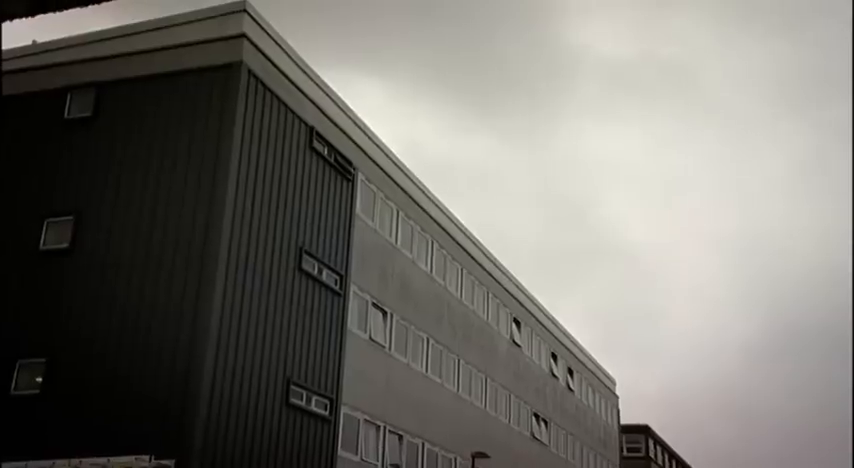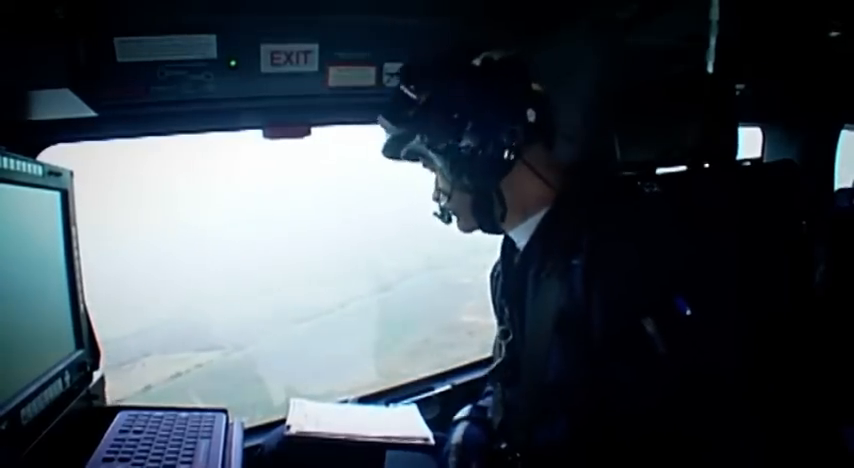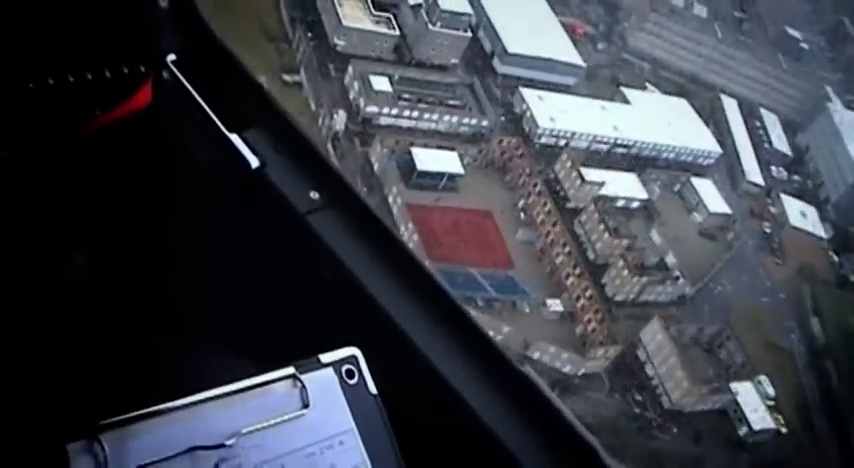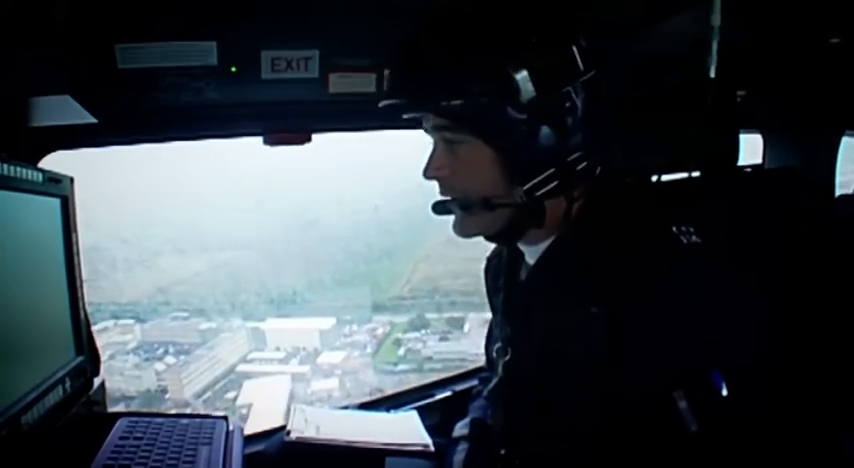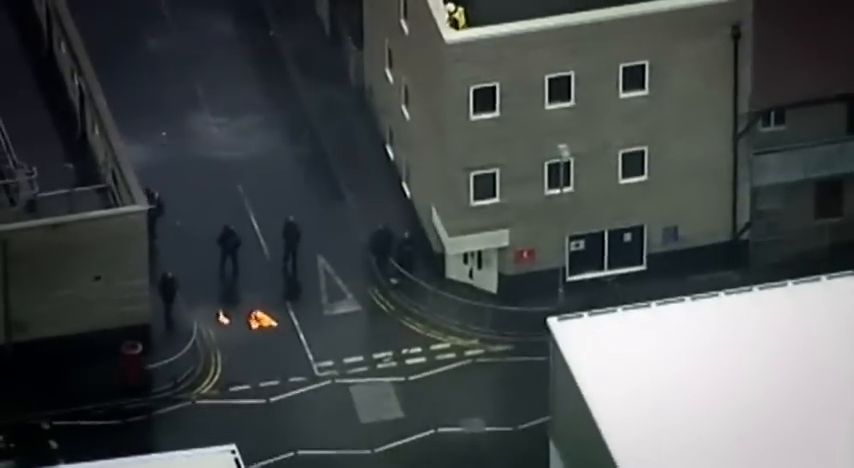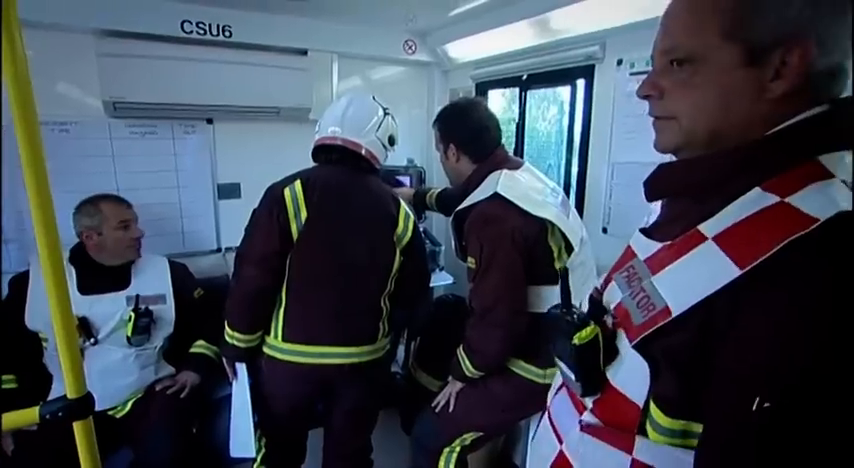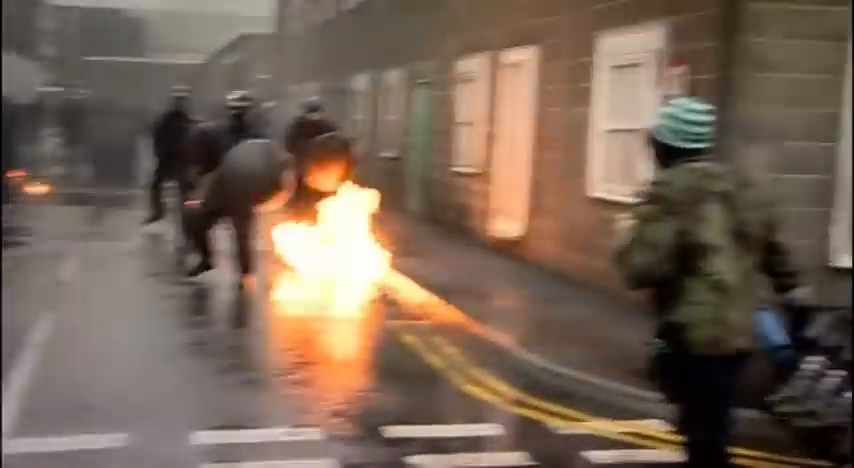And that's where London Sky Cops come in. 9999 from Nasher. Go ahead, over. Can you just let me know when you put the call into control of what you've seen? Yeah, it's all received. We are downlinking. For the first time, India 99's heli-telly is being used to downlink pictures of this mock attack to commanders on the ground armed with special mobile video receivers, enabling senior officers to see right into the heart of the riot.